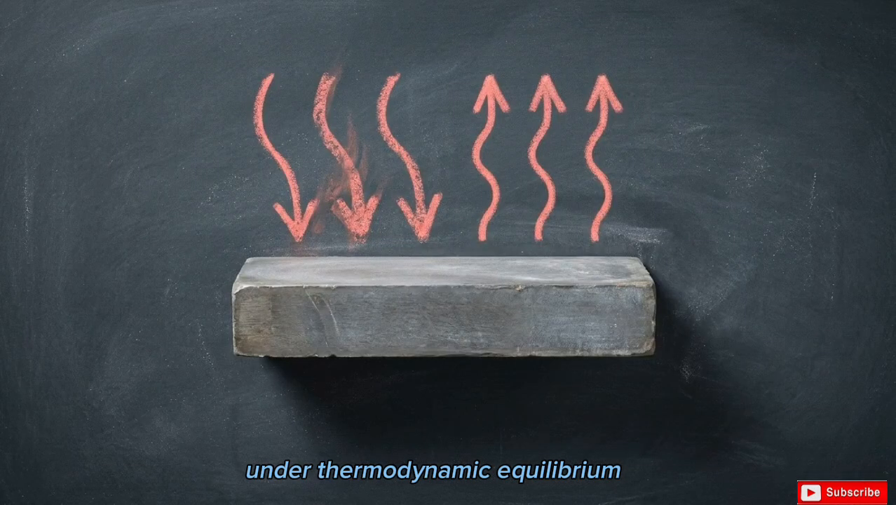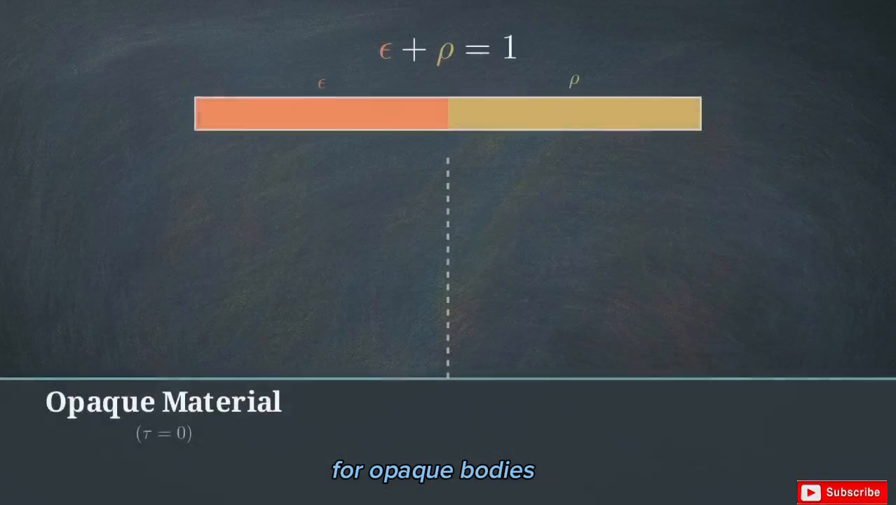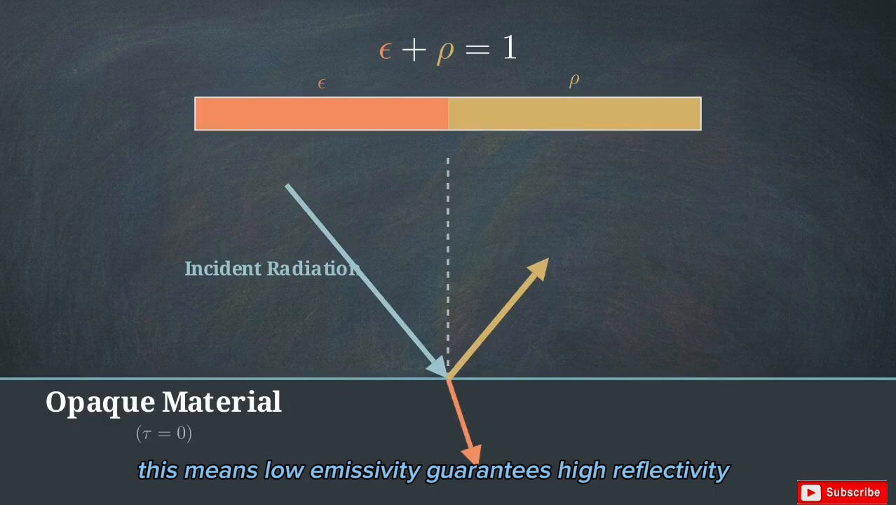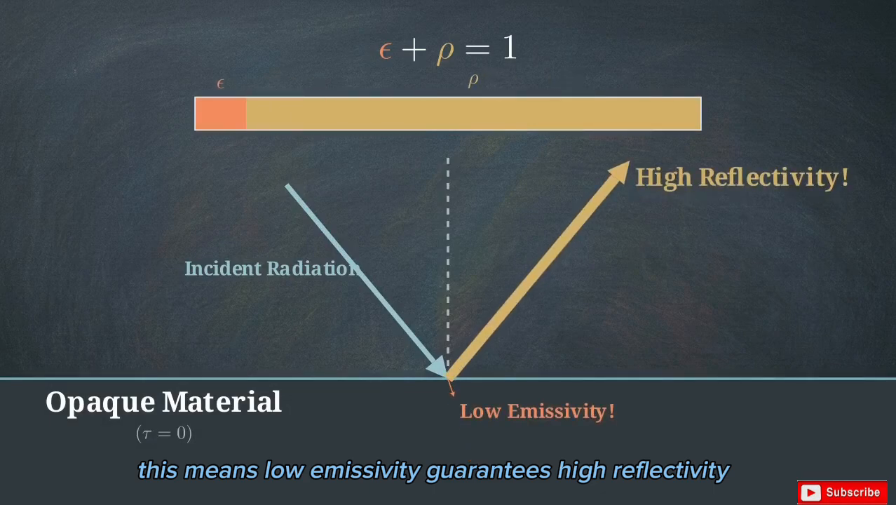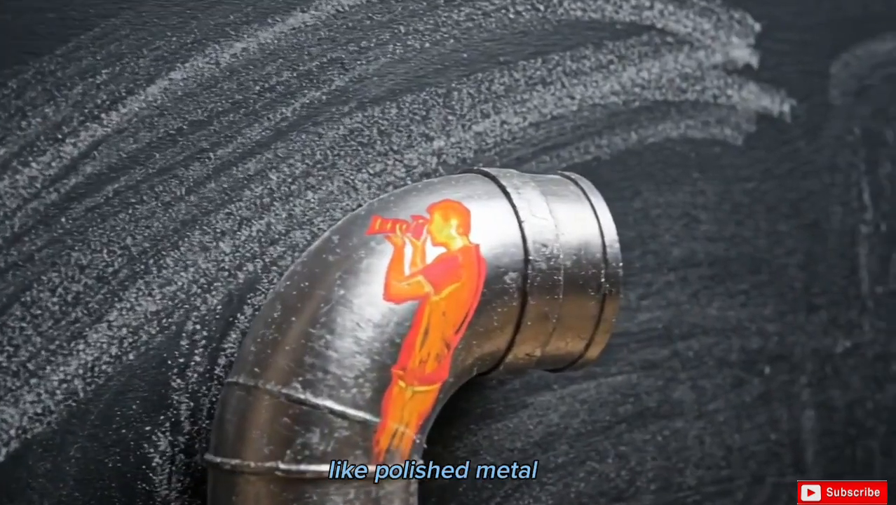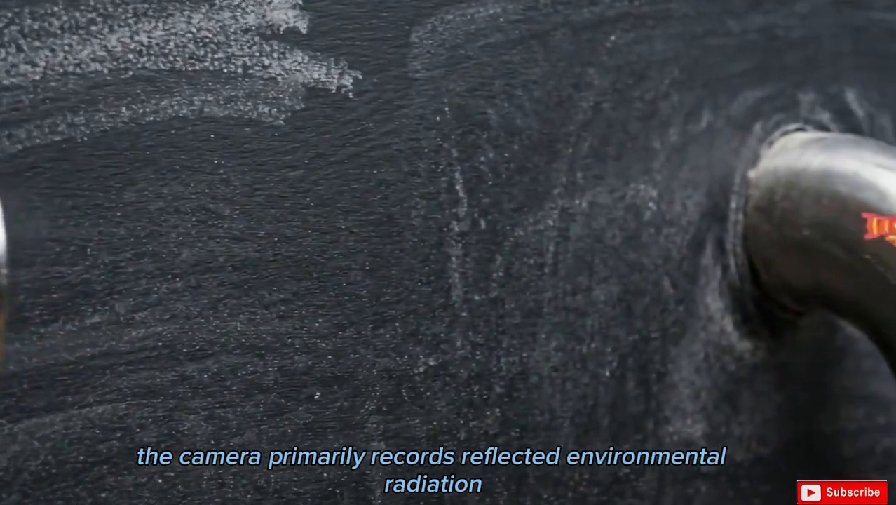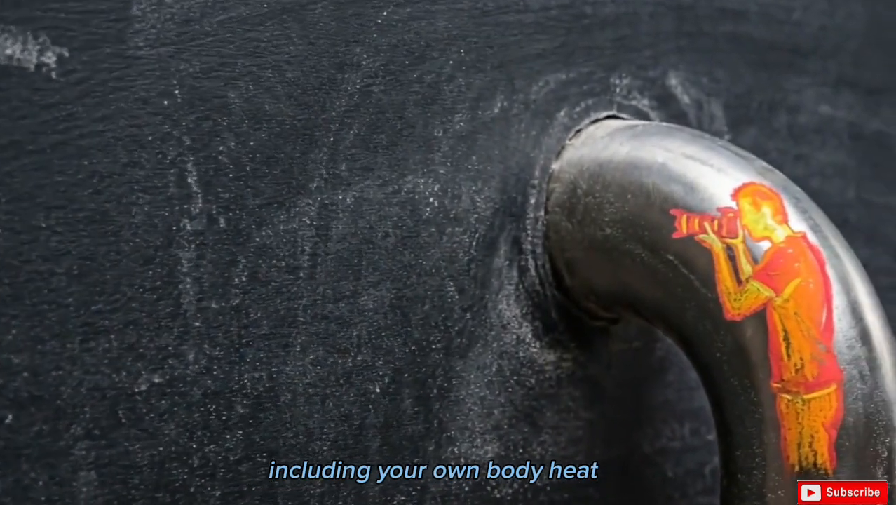Under thermodynamic equilibrium, Kirchhoff's law of thermal radiation states that a body's capacity to absorb equals its capacity to emit. For opaque bodies, this means low emissivity guarantees high reflectivity. When you point a thermal imager at a low emissivity surface, like polished metal, the camera primarily records reflected environmental radiation, including your own body heat.